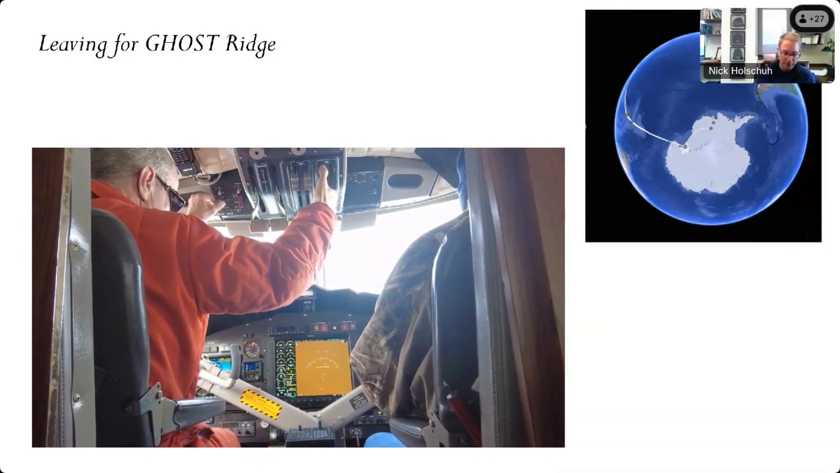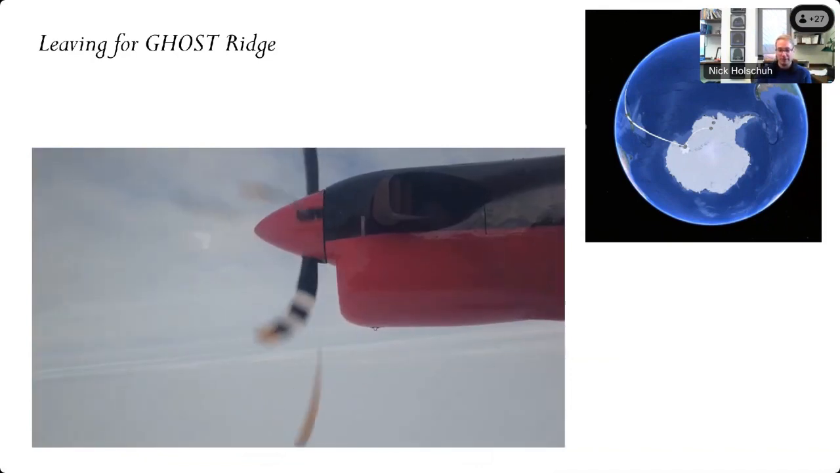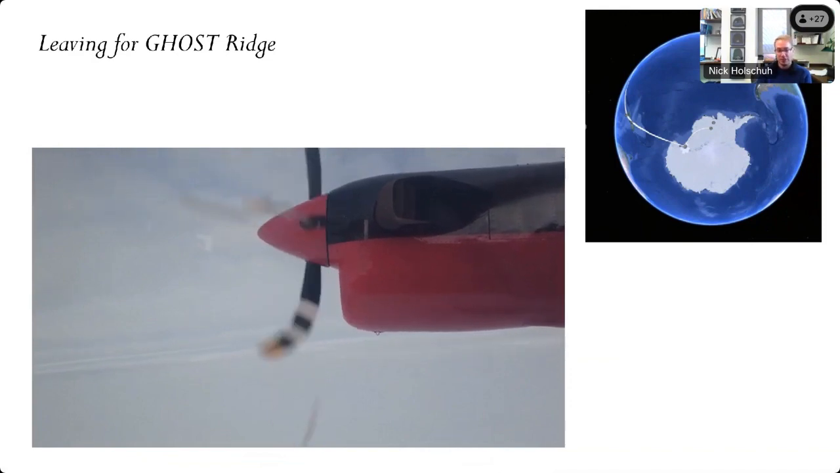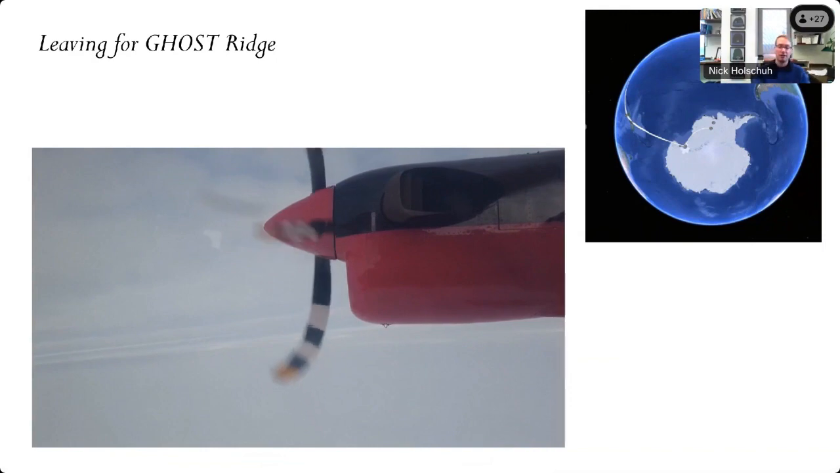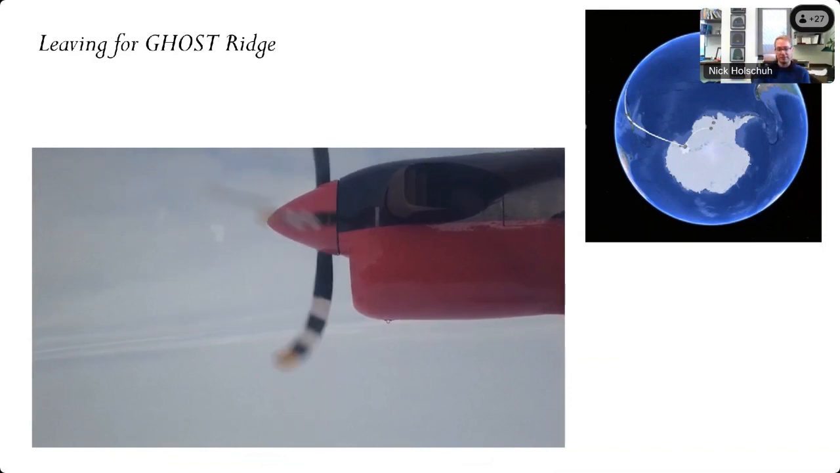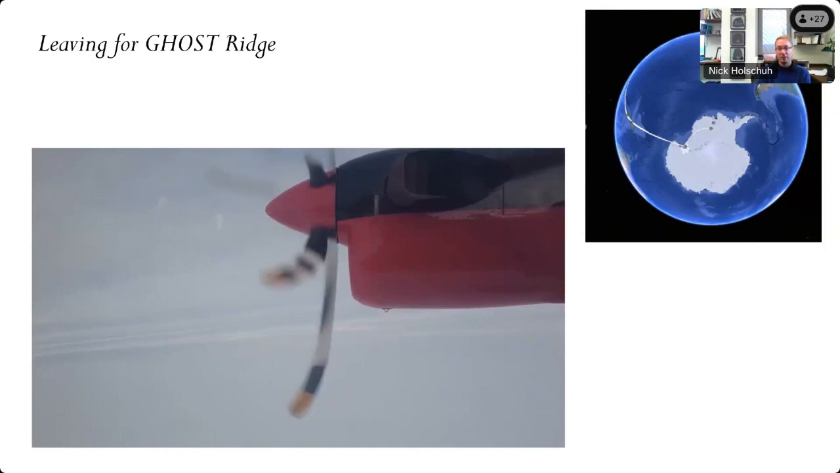This was operated by the British Antarctic Survey, so we had British pilots and British crew, which they were great. They did a wonderful job of getting us there. But again, these are small ski-equipped planes. So we fly all of our cargo out to our final destination. And I think in a moment you'll see where we landed.